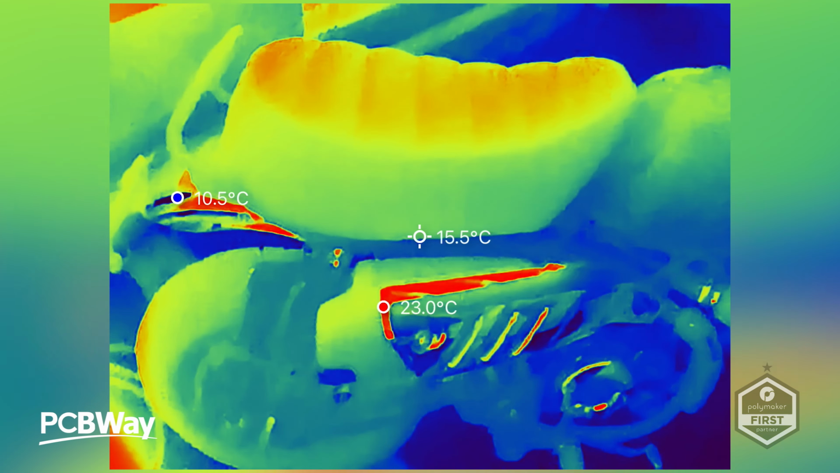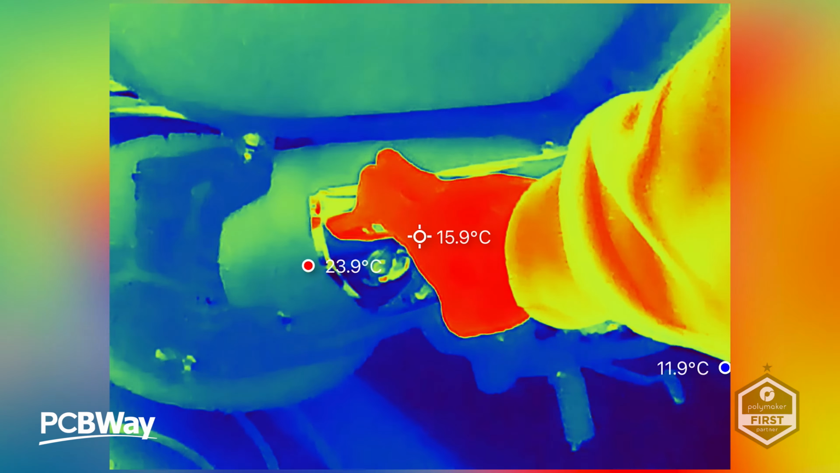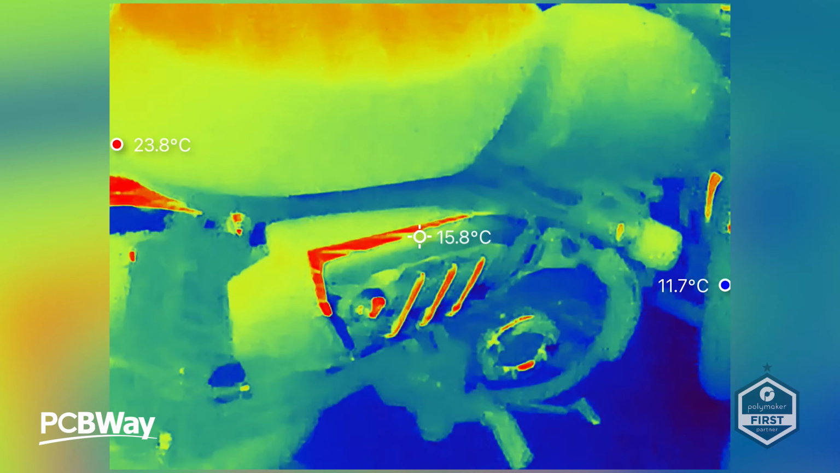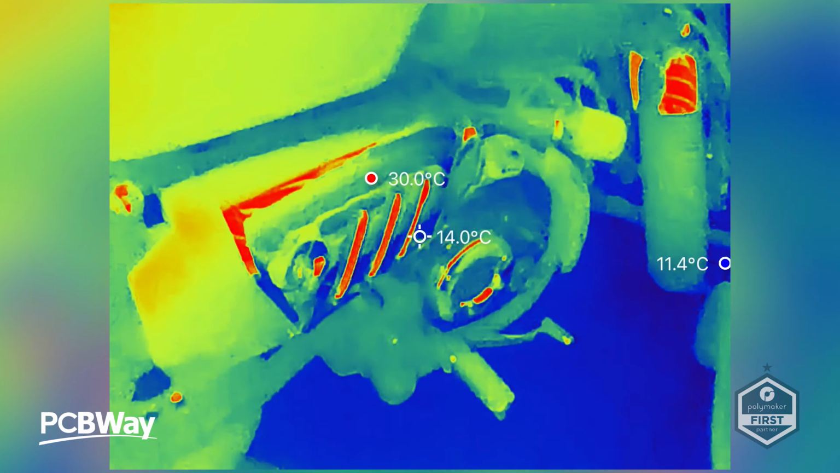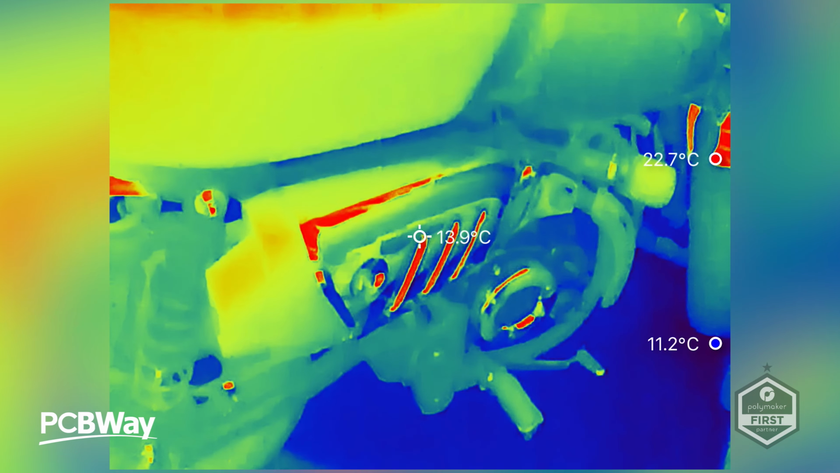Okay, so this is the bike that I want to test. The big problem I've got here is the heat shield on this at the moment is reflective. So you won't actually get a good reading from this. It won't be necessarily accurate, but I'm interested to see how hot this gets. So maybe the metalwork around here might be a good analysis for that. So I'm going to start the bike up and see where we go.